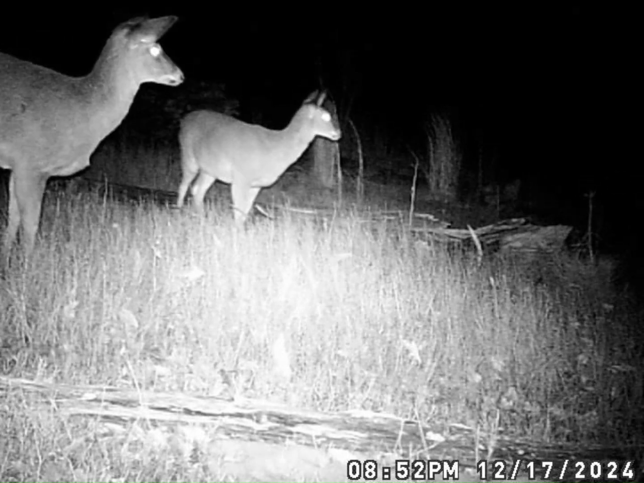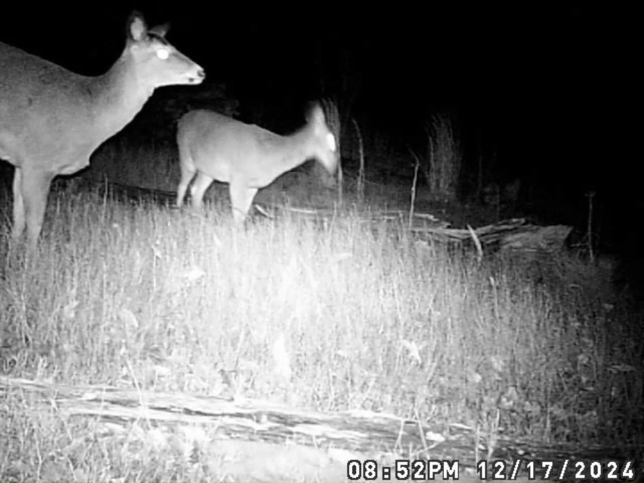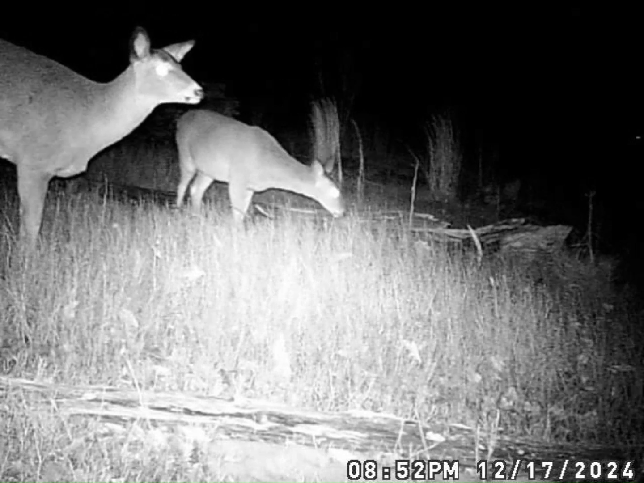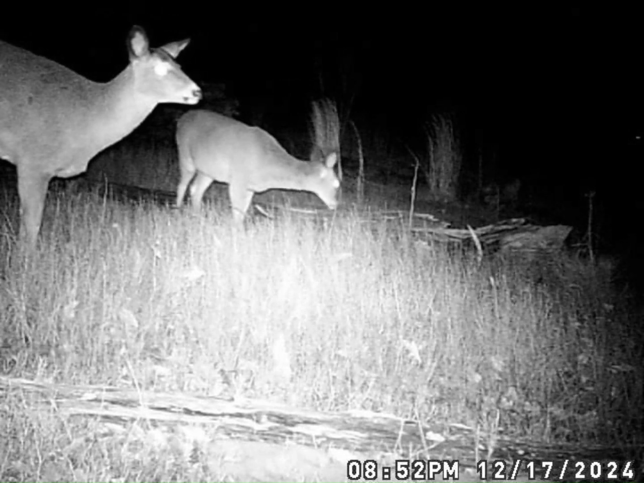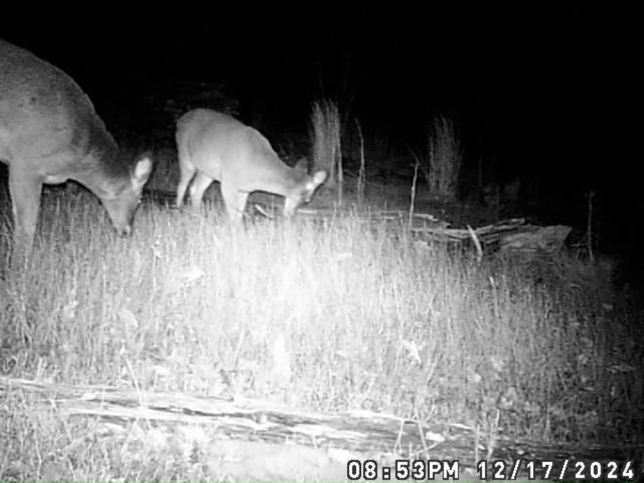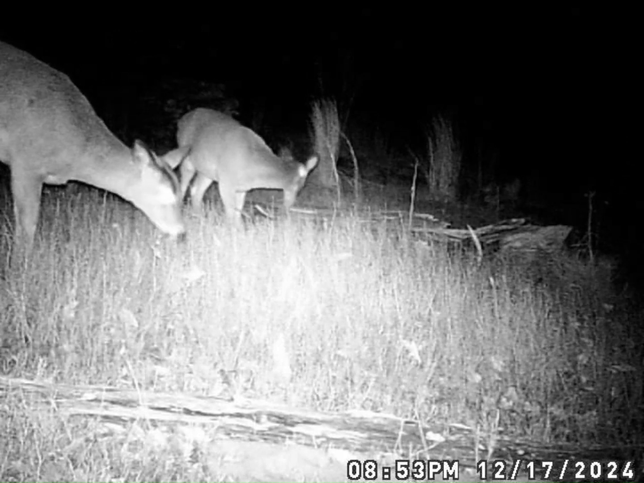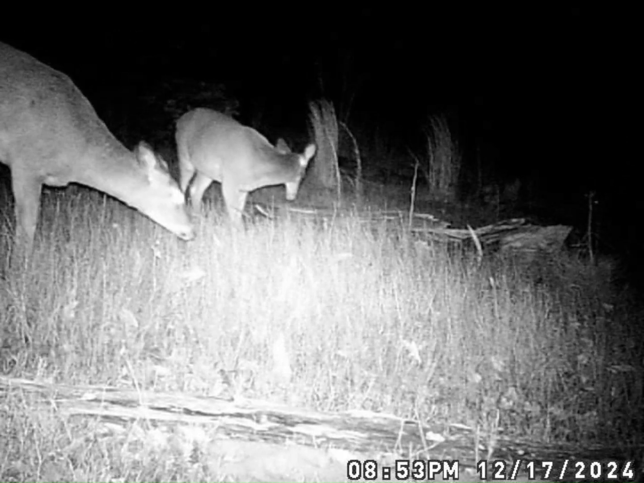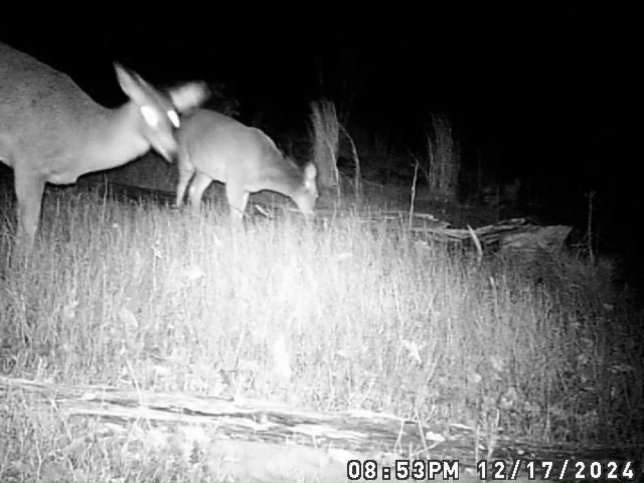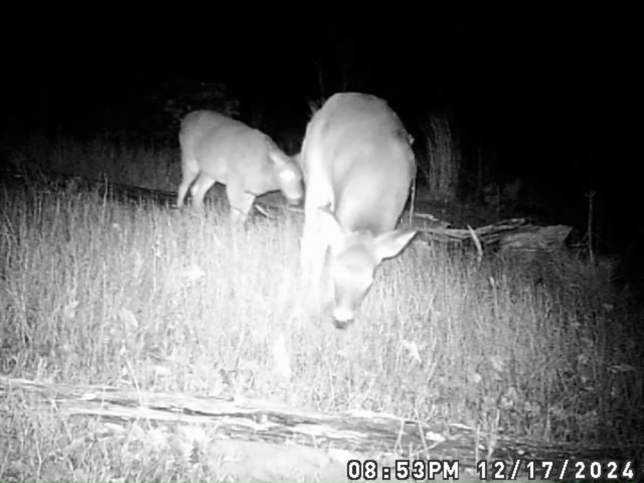A few more does in here, and it looks like the population is still doing pretty good. In 12-17, I think we're past the regular firearm season, because it was the last week in November. It comes in the Saturday after Thanksgiving, is 2 weeks later, which we're past that time period here with these does in here feeding.